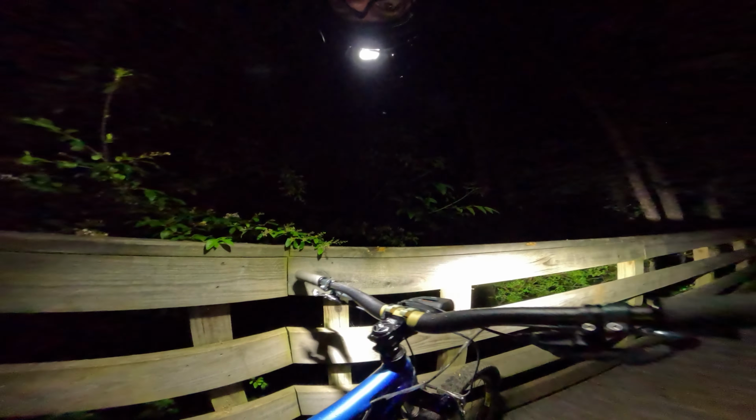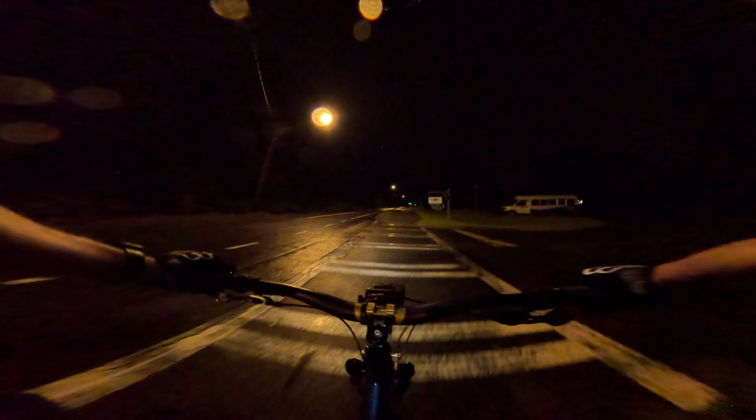Obviously, with the rain in this wood here, not a good combo. Fun adventure, either way. Back to pavement. I'm gonna stick to this little sidewalk thing. I don't really feel like going on the road. Or maybe I will go on the road. Might.